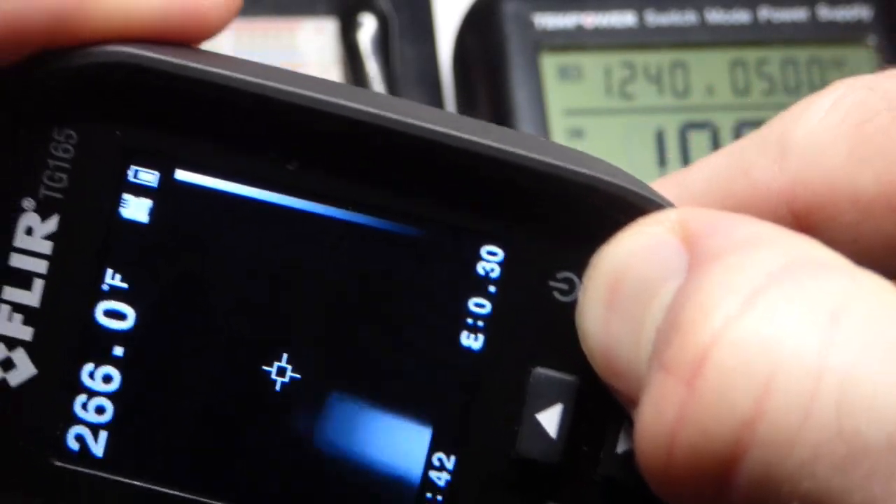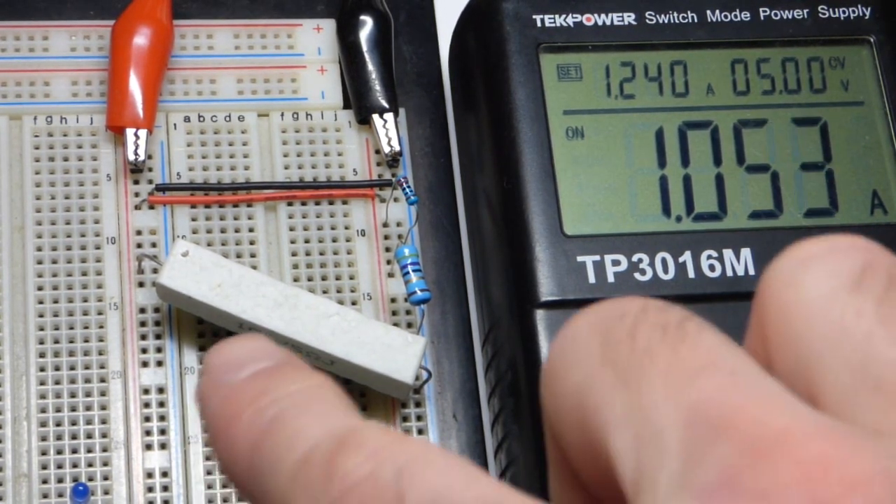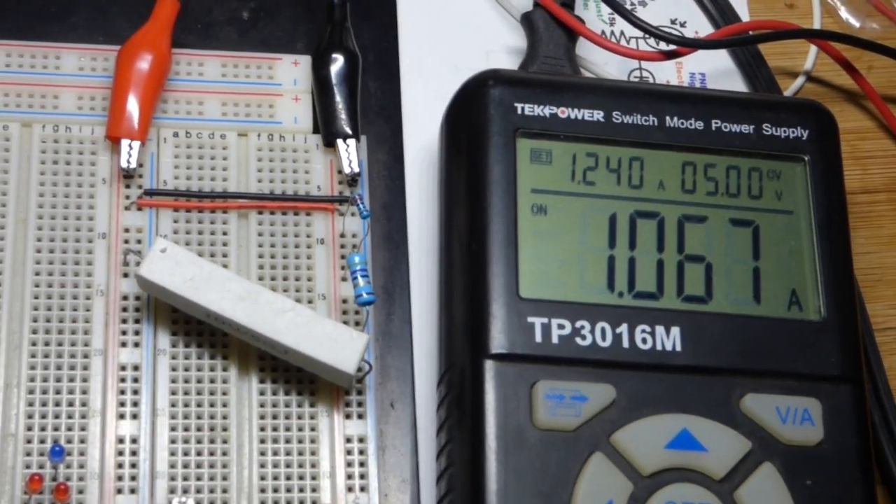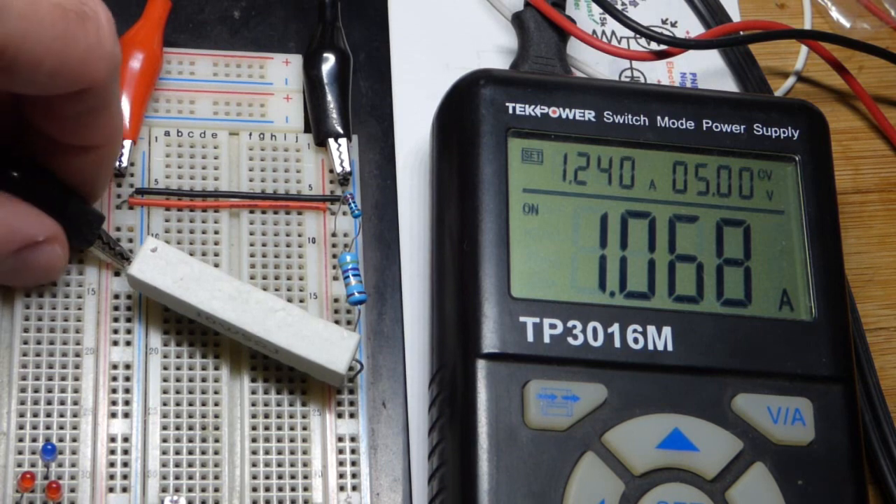Now, that's it for this video. I thought I would do a fun video. When you learn about wattage, the heat being generated by components, a lot of it's mathematical, but it's good to actually look at the heat with a thermal camera if you can. That camera, I think, was $350 when I bought it.